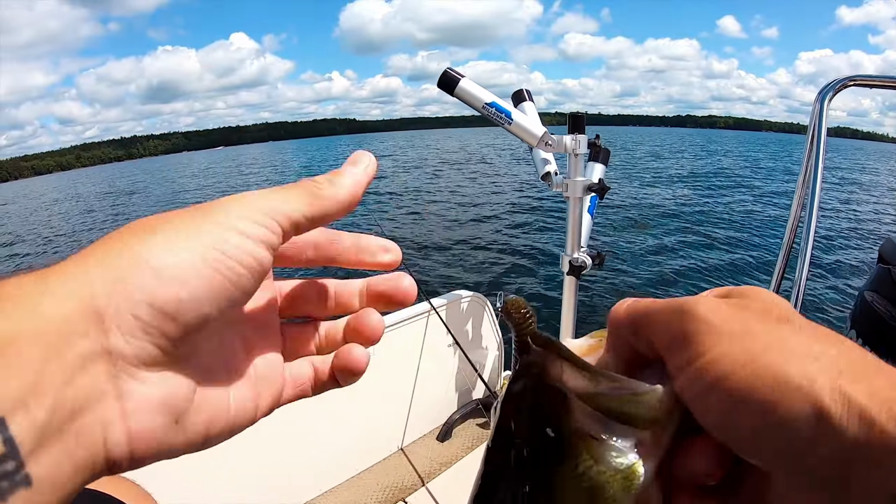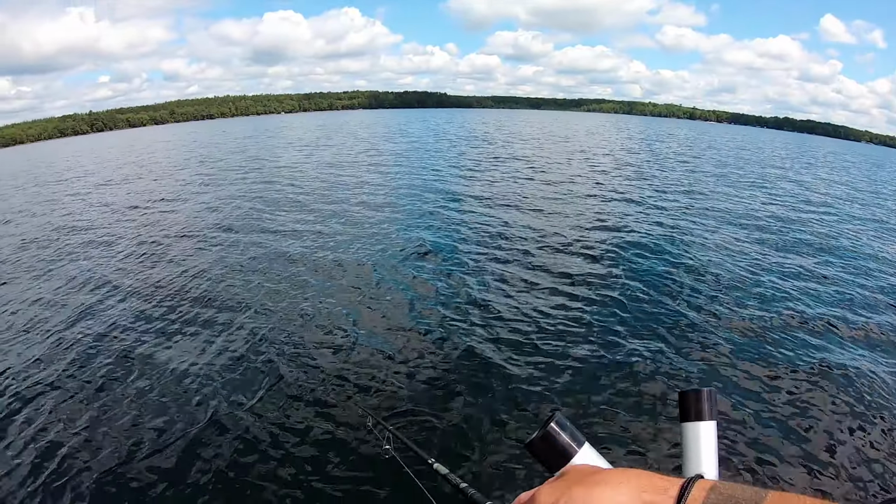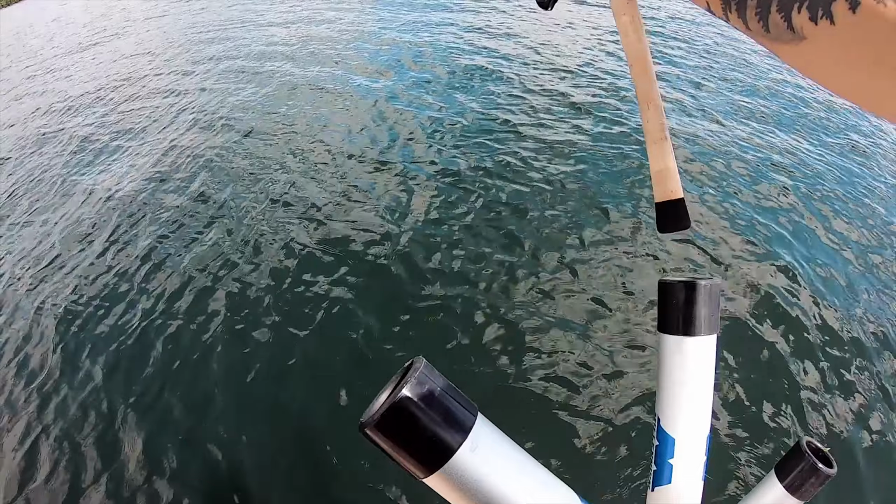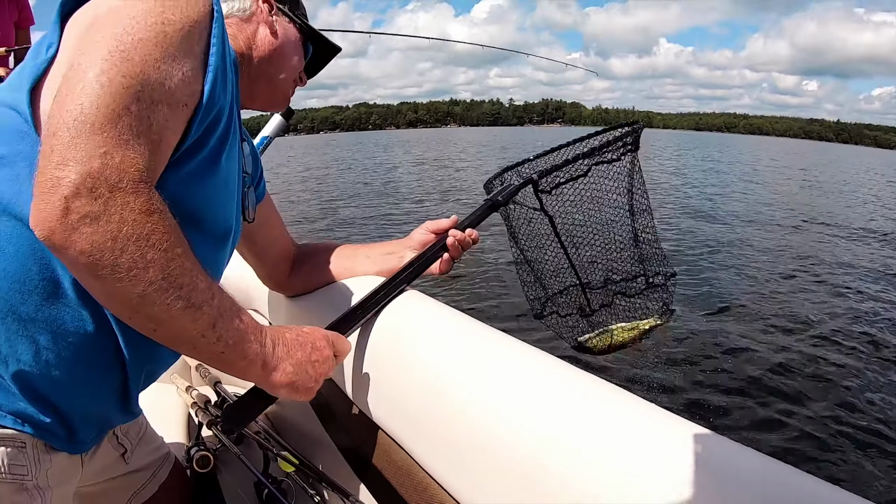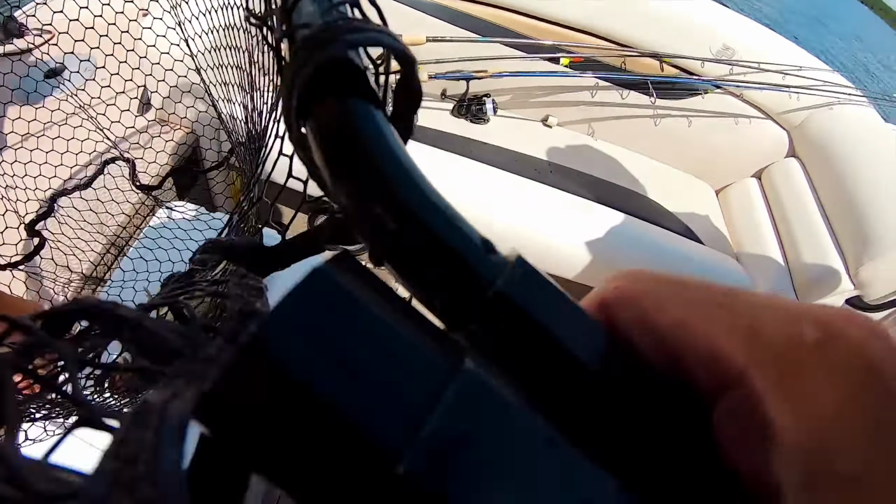Another nice one. We caught 3 more off camera too, right when my GoPro died. These Sakoshi bugs are doing work. Holy shit. Oh, man. That's a nice one. That's a real nice one. That's a beautiful one. I like that one. That's actually a really nice one. That's a largemouth.